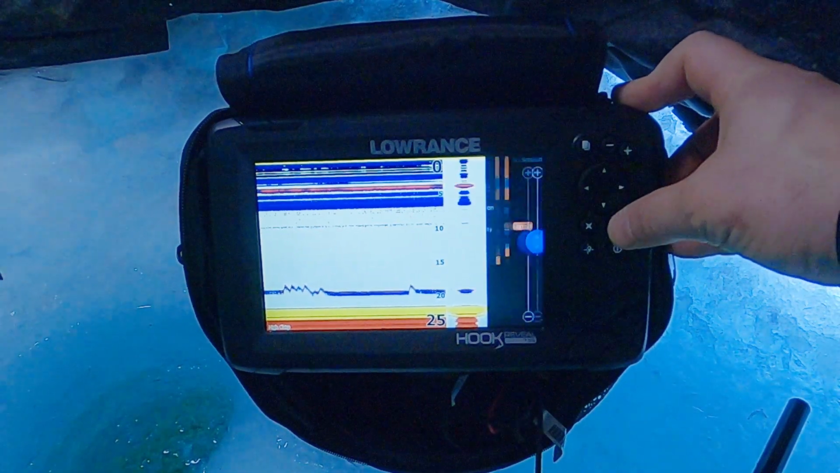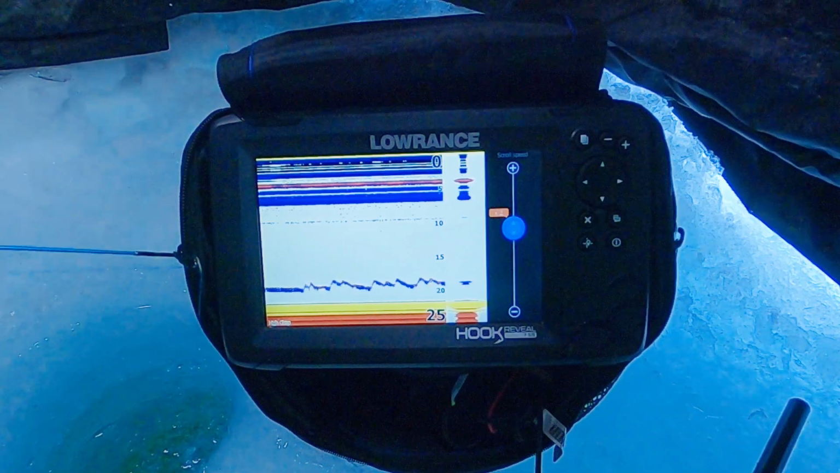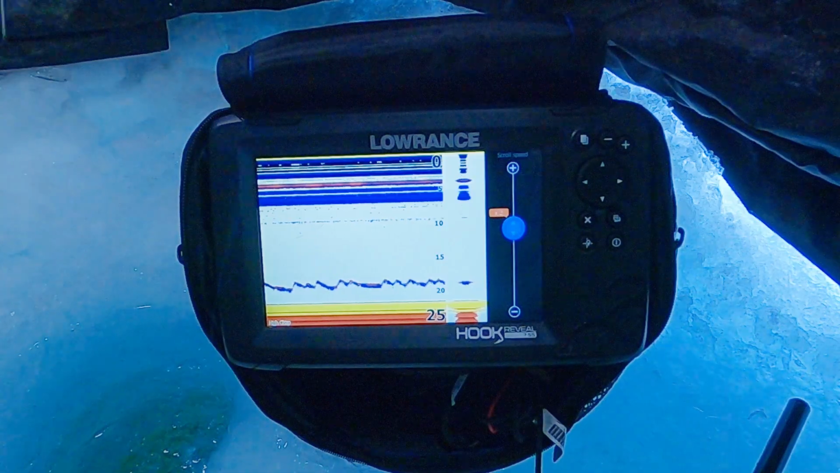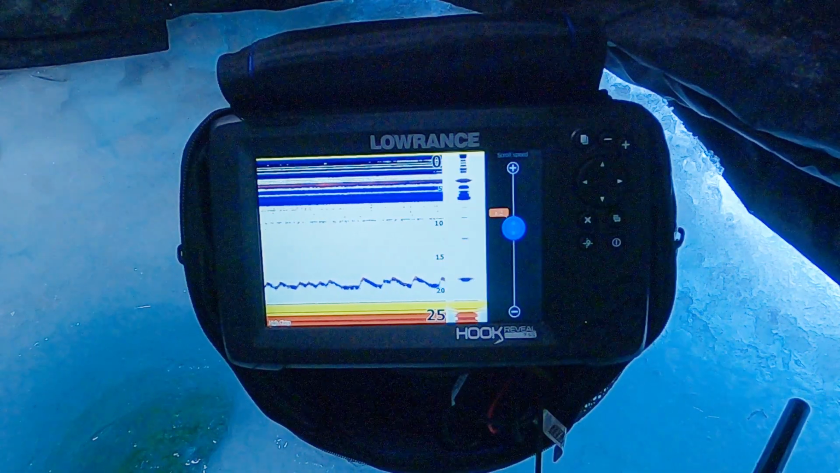Now scroll speed, we have that set to normal. If I turn that up 2 times, my update is even faster because now not only is the transducer sending the information quicker, the screen is displaying it quicker. And I find this is really good if you're catching fish on a drop. You're able to see your lure dropping a lot smoother and a lot quicker.